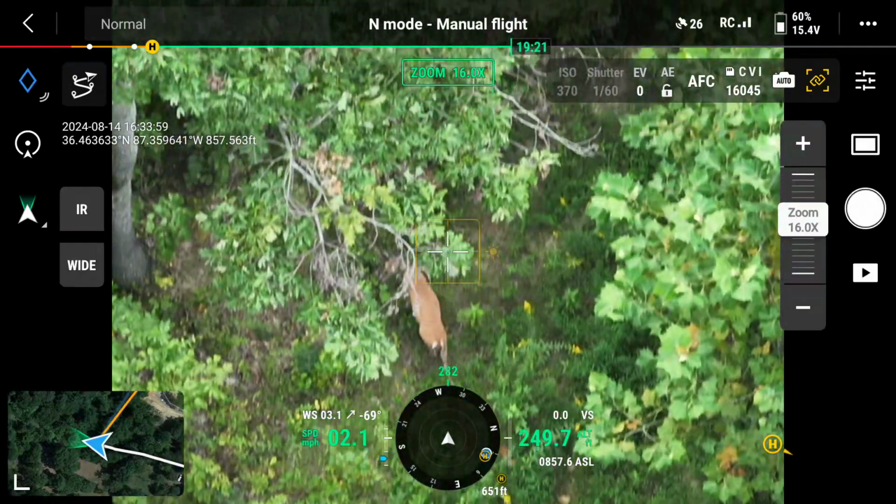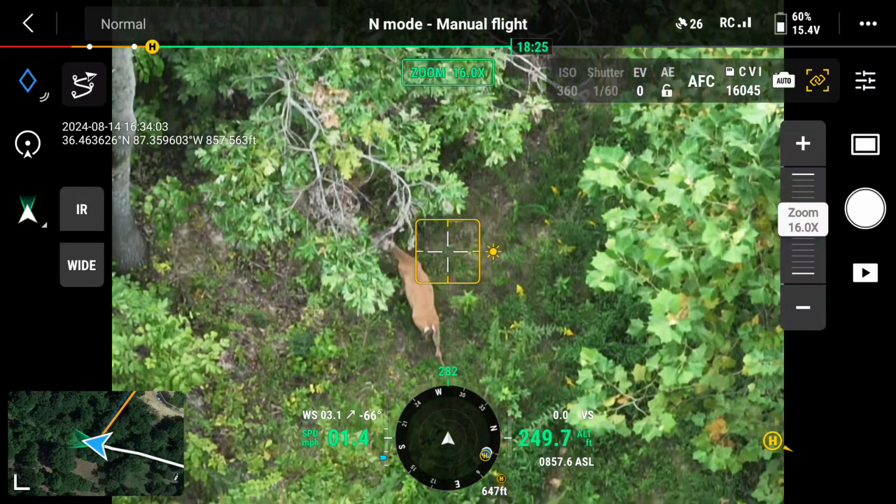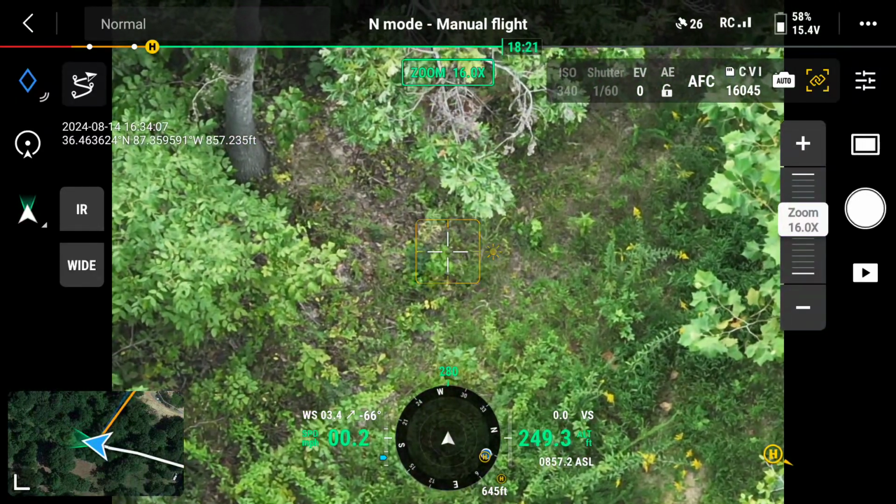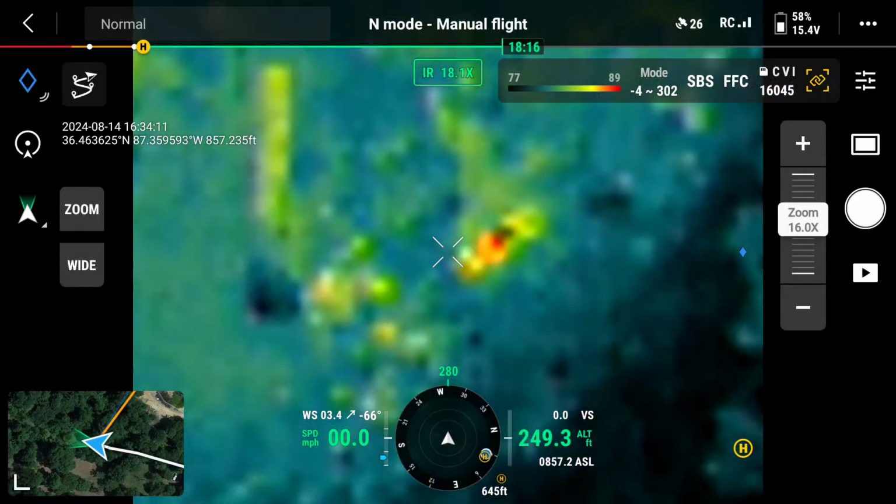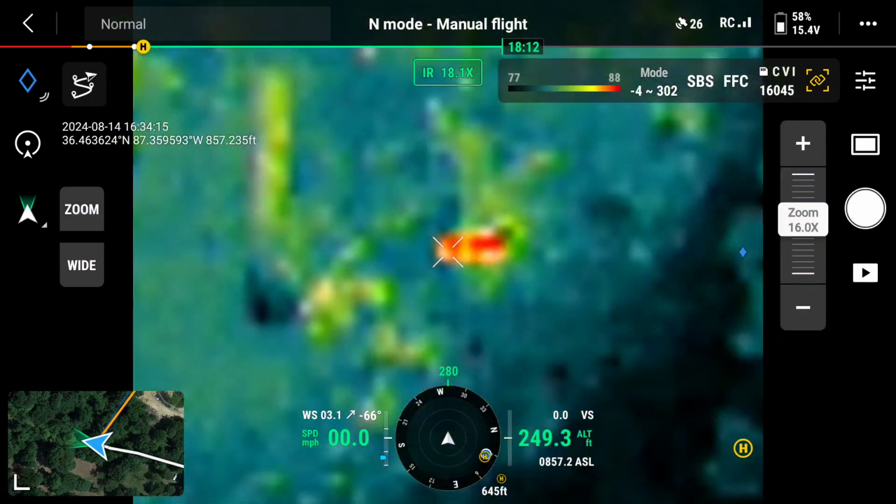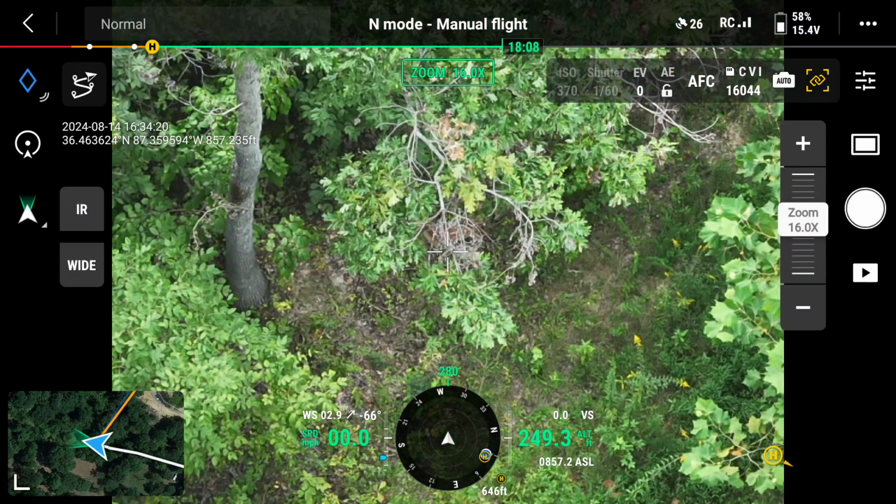Here's where we can back up. Then we can look at a little bit of an angle and get a much better view on these deer. You can see, even when I can't see them visually, that IR picks them up moving underneath the canopy there.